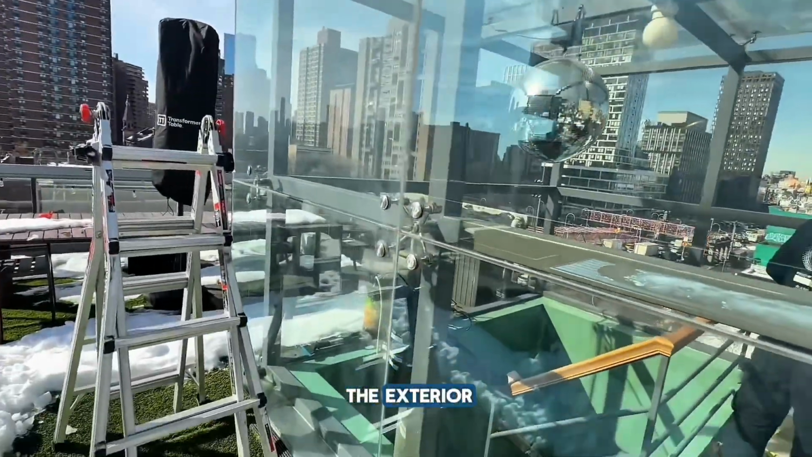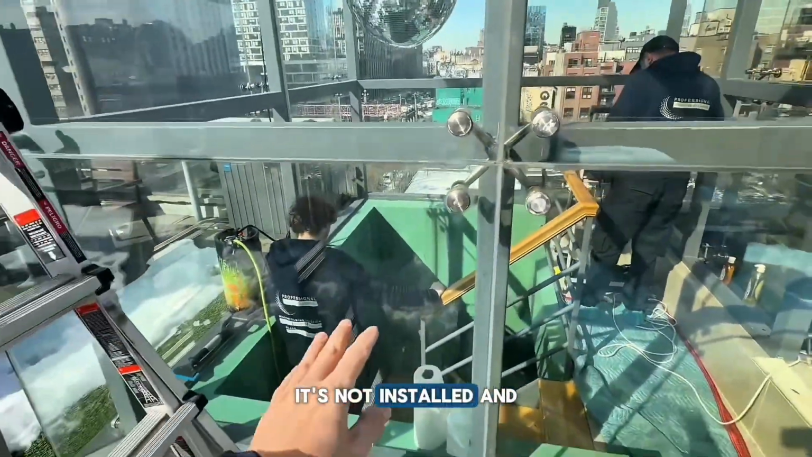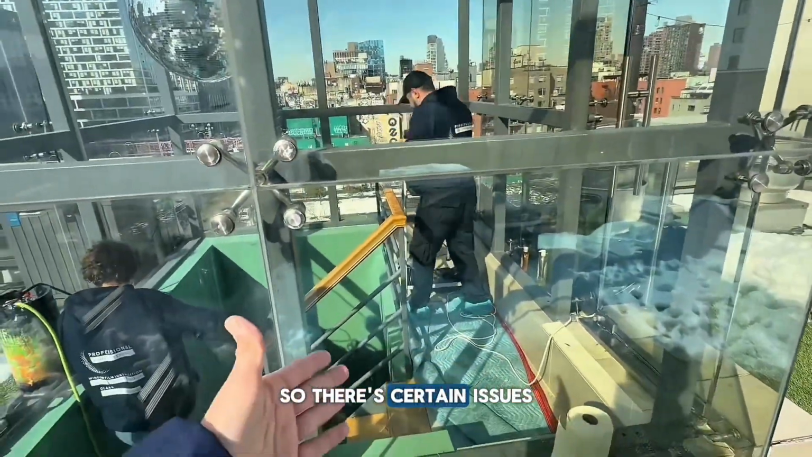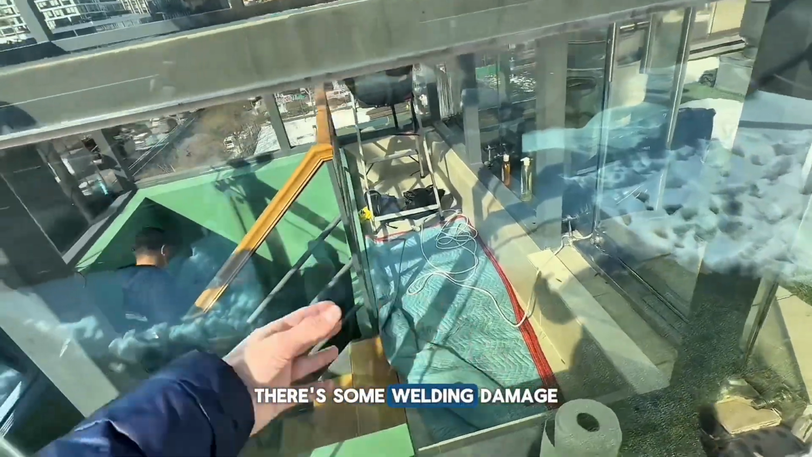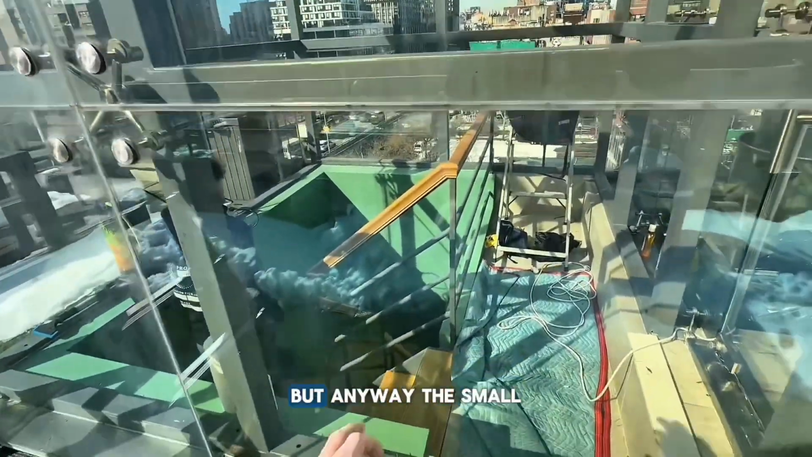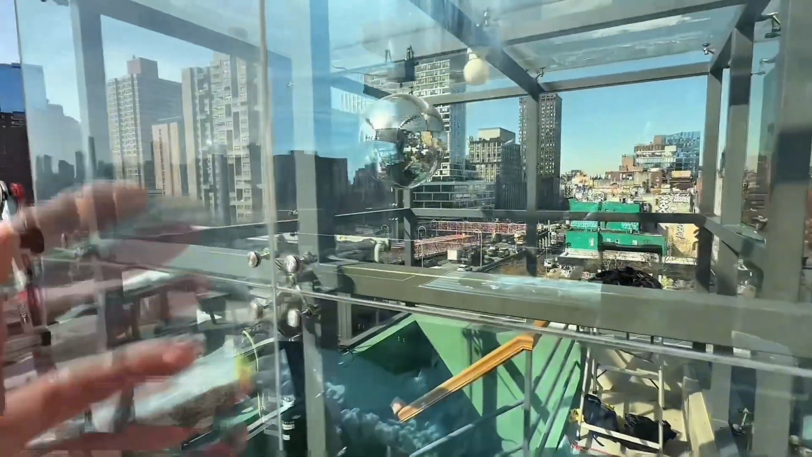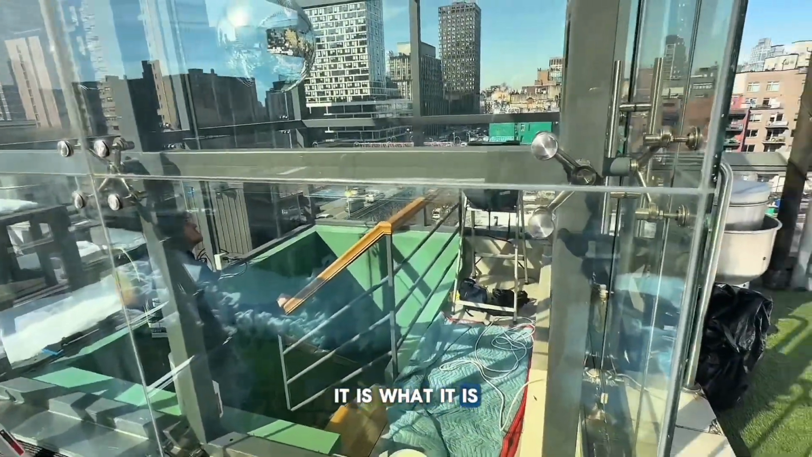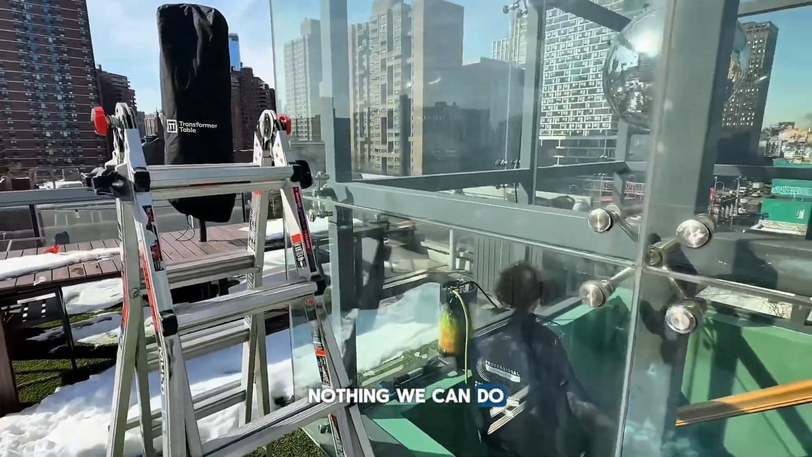And on the exterior, you can compare the exterior view, because this panel is not installed and it doesn't have a film yet. So there are certain issues with this particular panel. It has a lot of scratches. There's some welding damage when the sparks hit the glass. So we cleaned it as much as we could, but anyway, the small particles will appear on the film. We spoke with the client and explained everything. He said it's fine, it is what it is. There's nothing that can be done. The glass is damaged.